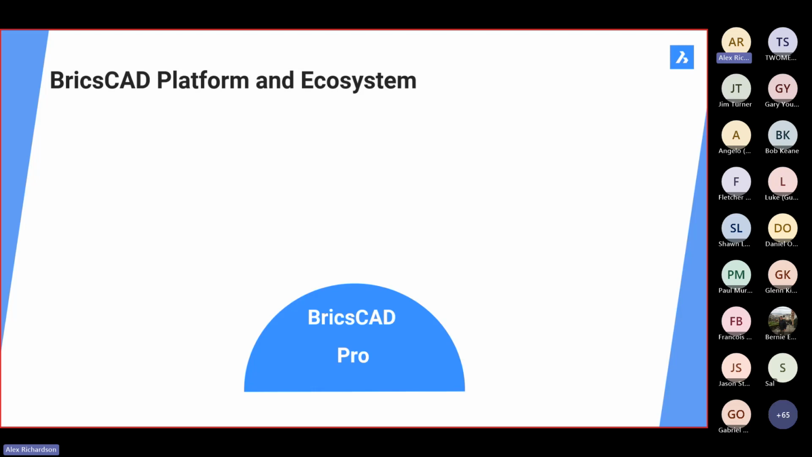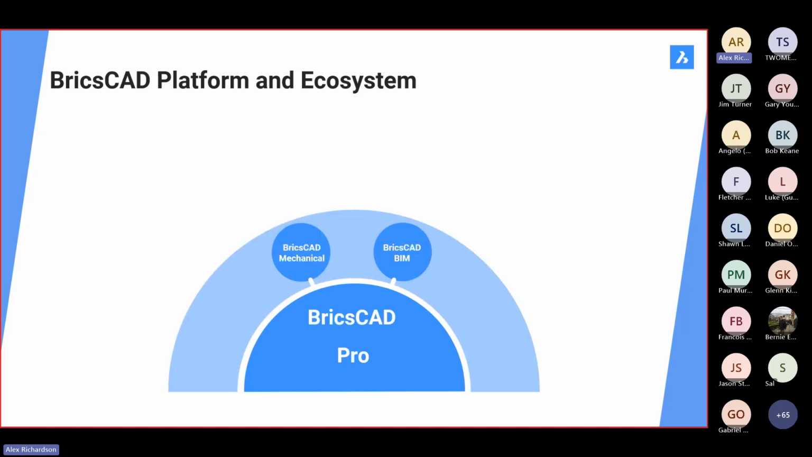As well as being a powerful, innovative design solution in its own right, which I'll talk about shortly, BricsCAD Pro also provides the engine which powers the BricsCAD design platform. This platform offers comprehensive, intelligent 2D and 3D design tools, as well as advanced BIM and mechanical design capabilities, all within the same modeling space.